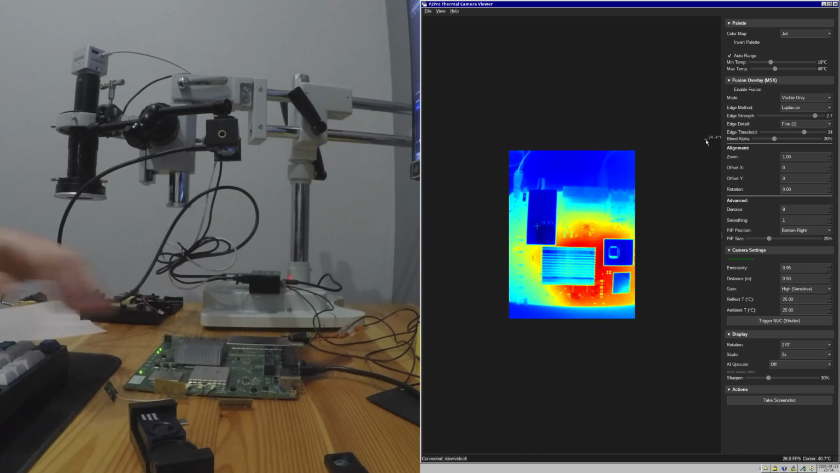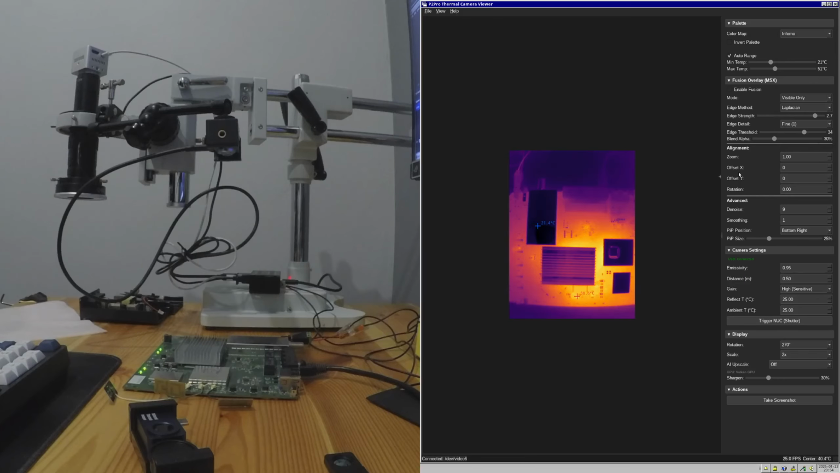So, as you can see, the resolution here is not that bad. We can see that there is a component around 51 Celsius hot here. It's somewhere around here, but the resolution is not good enough for me to see which component it is exactly. There's quite a lot of them in this place. I see with my eyes around 7 components, maybe 8. If I switch to the visible light image,